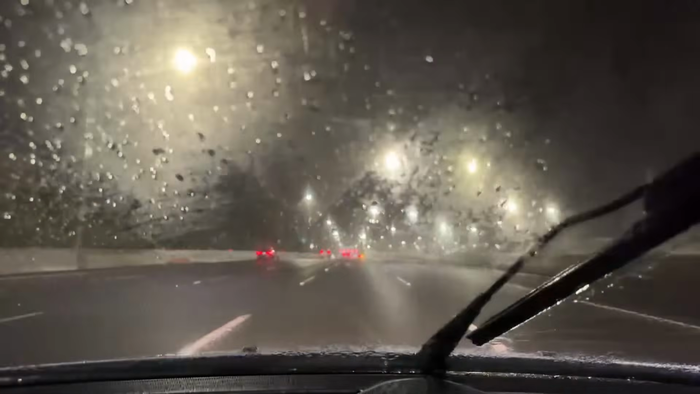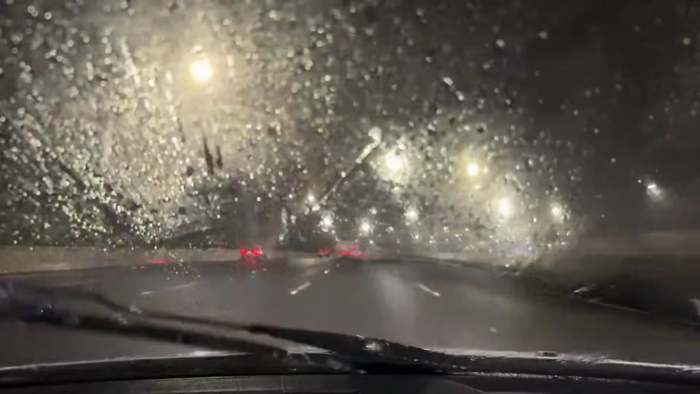Well, we're coming up to ones that are working. So here we go. And it's not a Kona. It's a Hyundai Santa Fe. There you go, I was close. But they're using their rear rain lights, so good on them.